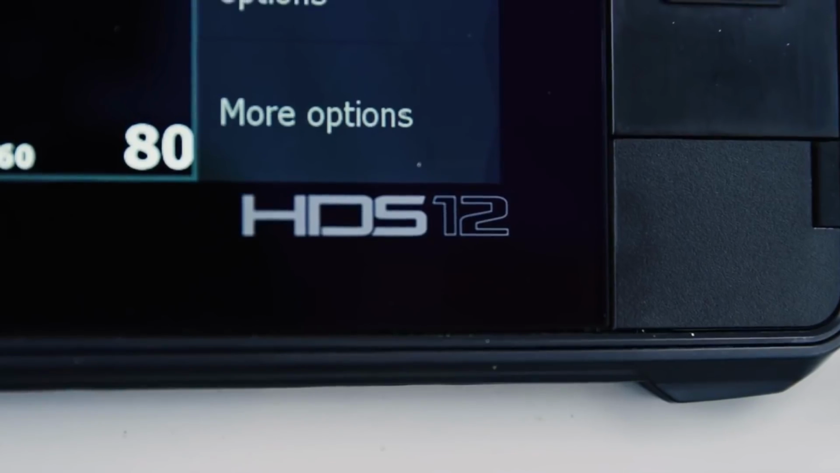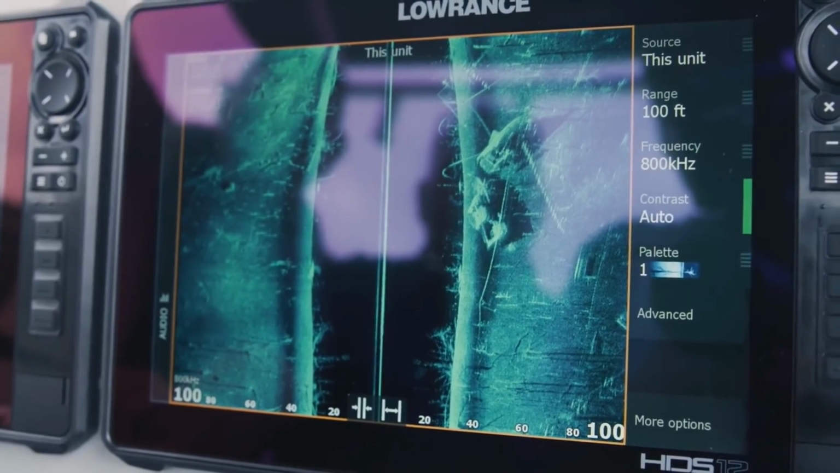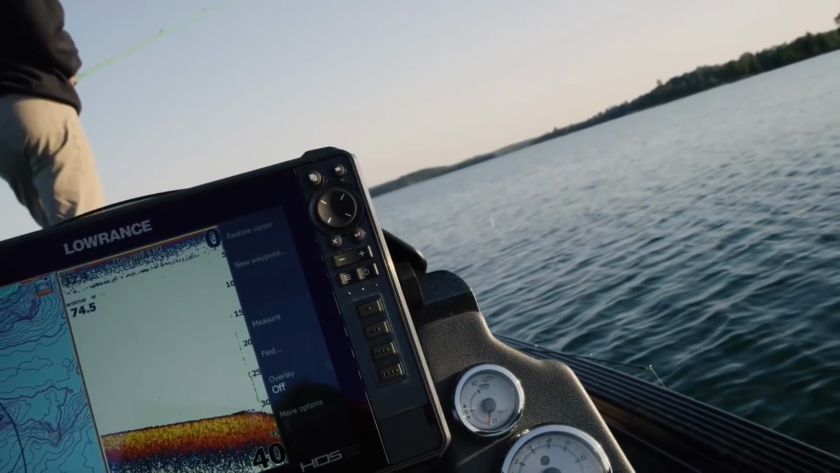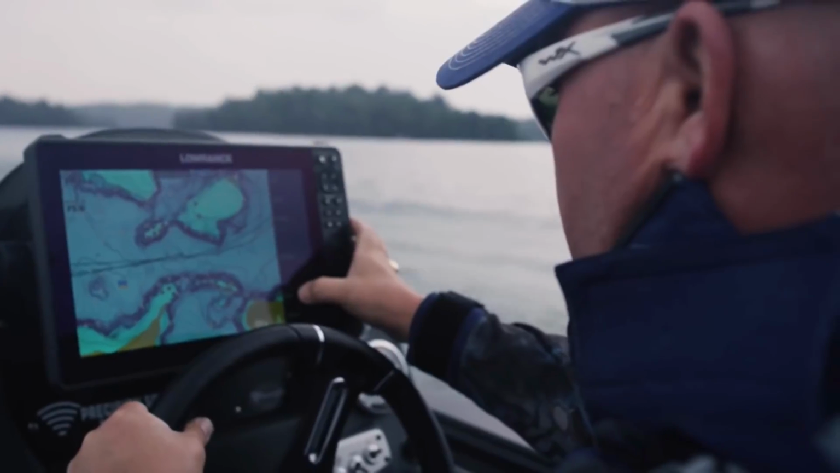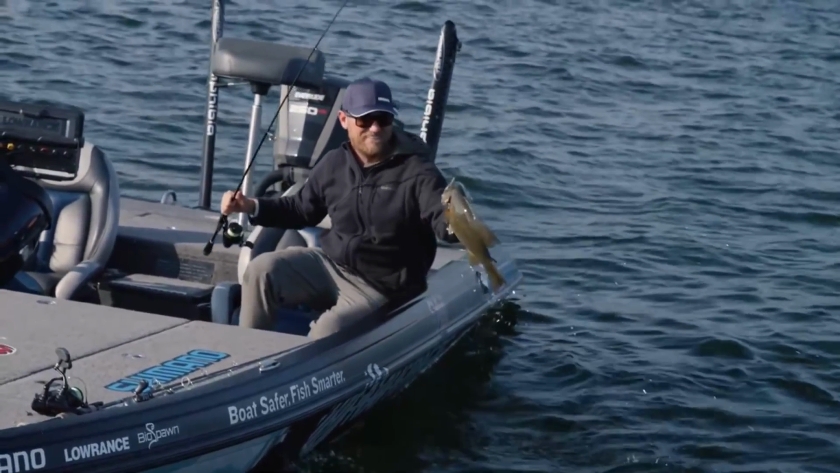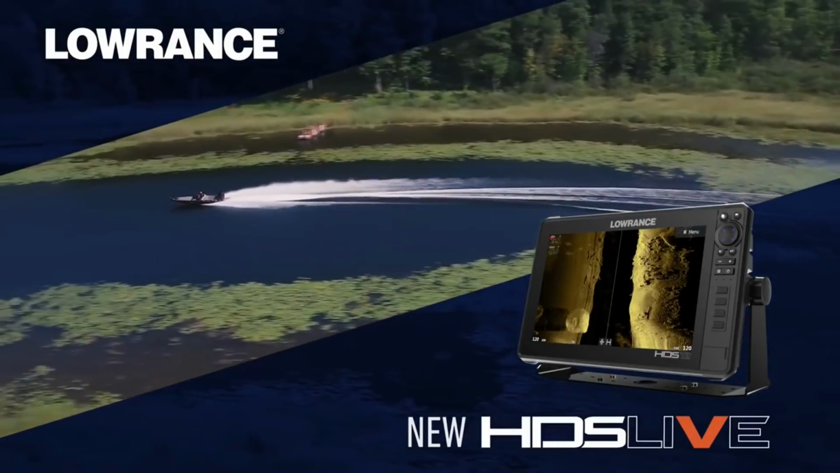Sleek new design with easy control. Clearest images underwater with uncompromising range. Live mapping from the touchscreen. View notifications, video, even Google Maps on screen. And for the first time ever, real-time view of fish movements with Live Sight sonar. HDS Live. New from Lowrance.